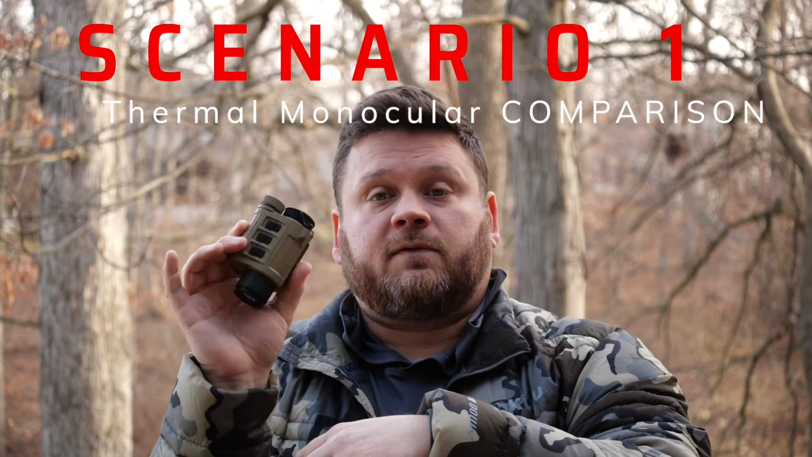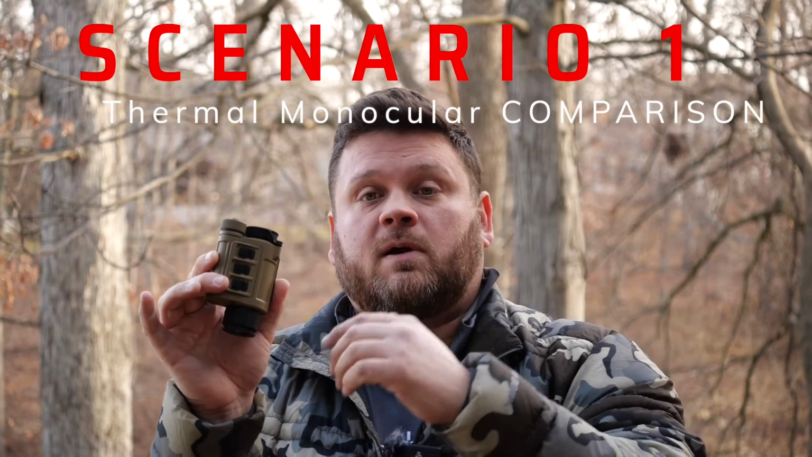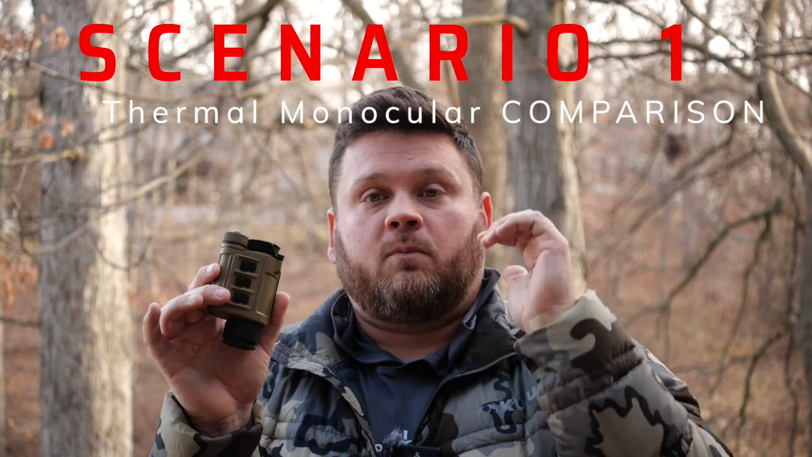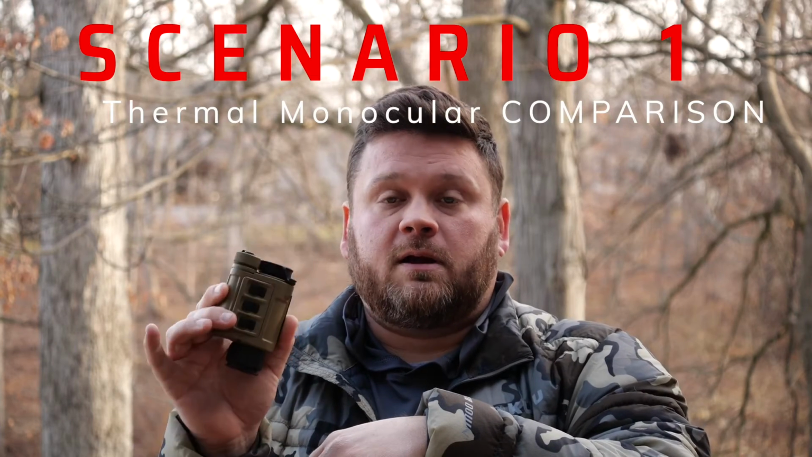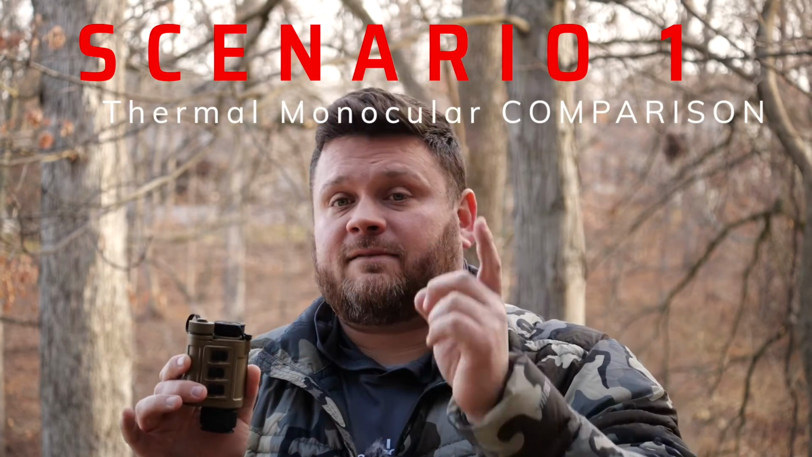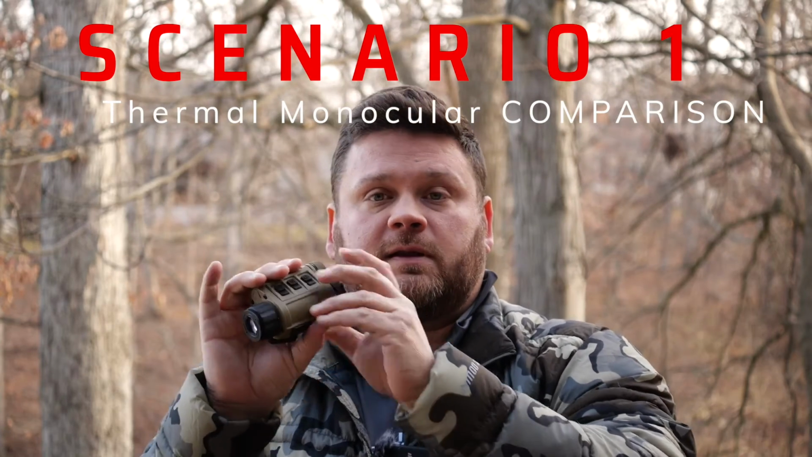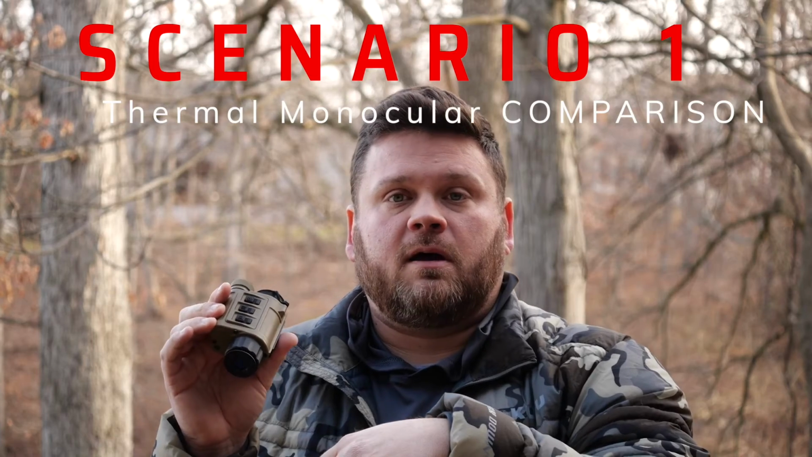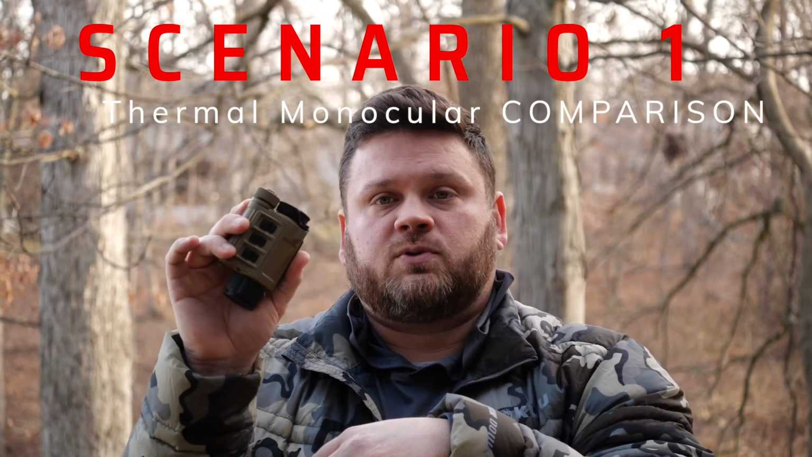But for 10 yards to 70 yard hunting, this thing is awesome because you can run it behind an LPVO at 1 power, 2 power, and man, it is crisp, clear. It has recording capability, doesn't have sound, but has recording capability. So for that sort of scenario, 10 yards to 70 yard hunting and the ability to mount it to a helmet or use it as a monocular, I think the RH25 is a fantastic choice for you.